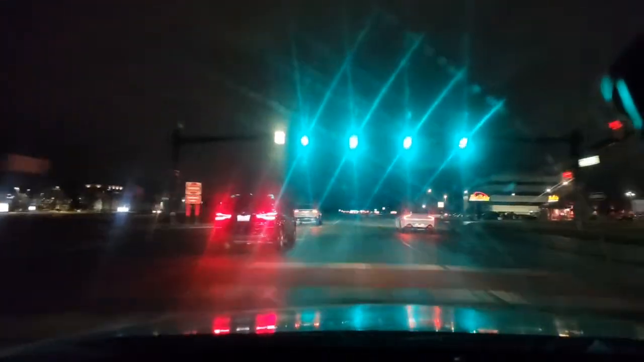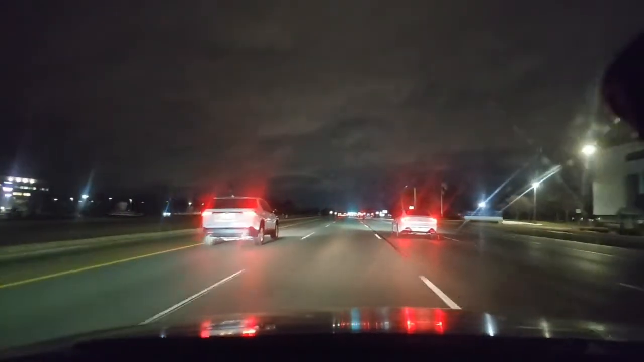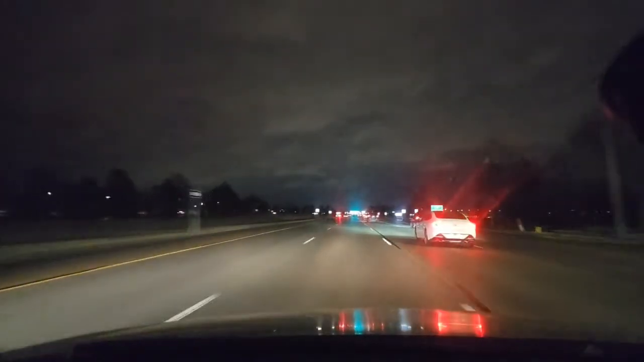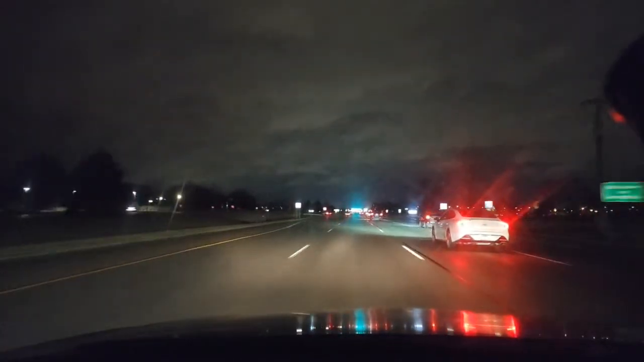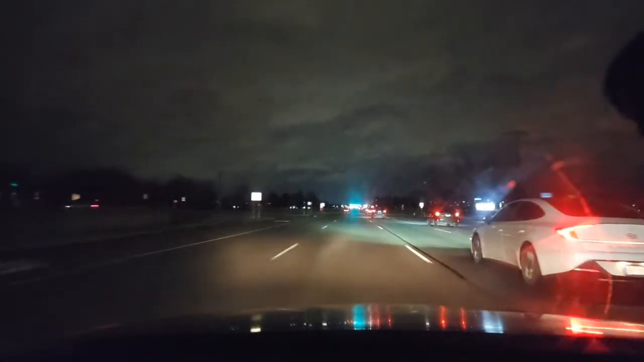Okay, so they made a lane change to the left. We have an open lane. Speed control is pretty good. Lane positioning is nice. I have to let you know there are deer on both sides of this road. We saw a family of deer 2 days ago.